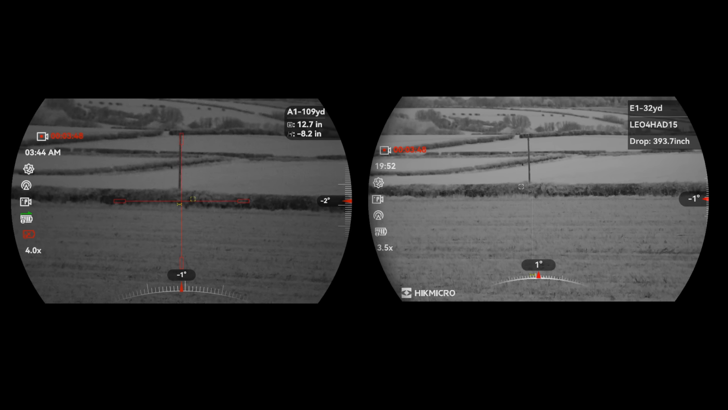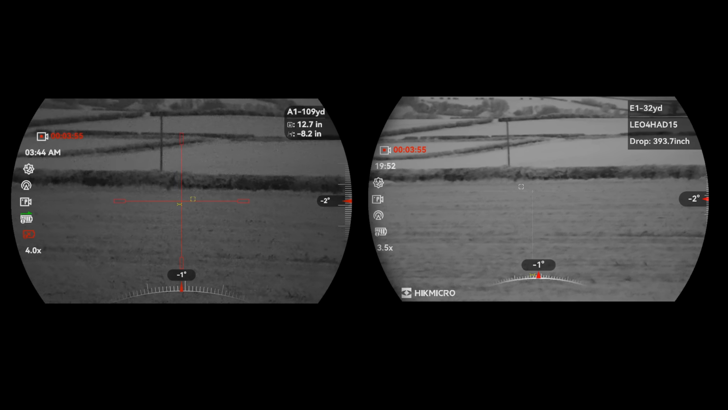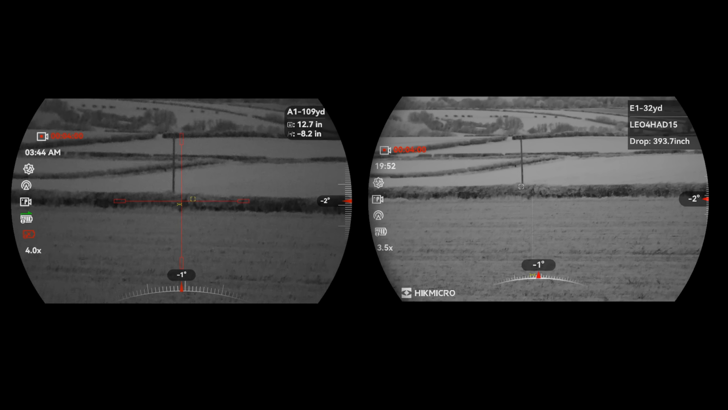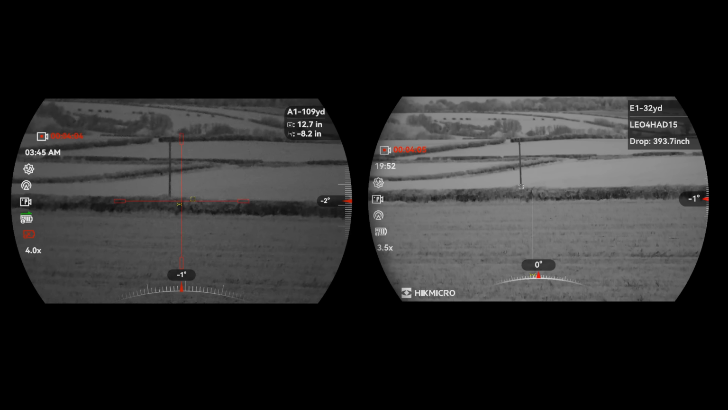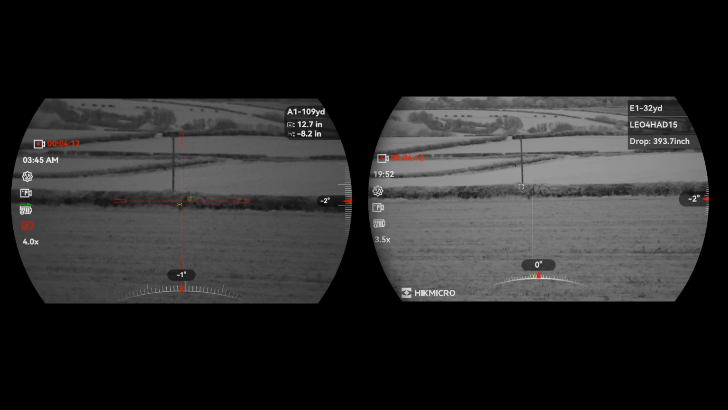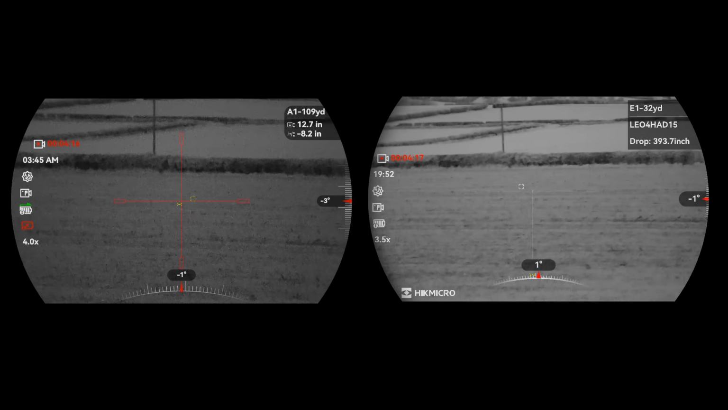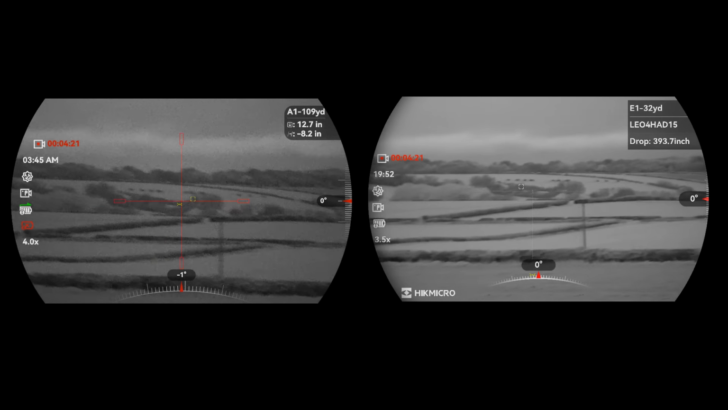But that means the Alpex Pro gives you a full firing solution, including wind. So that is how much wind you need on whatever the setting they have. It's probably something like a 308, I guess, at 2,900 feet per second or something like that, at 300 yards with a 10 mile an hour right to left wind. So that's very interesting. Let's have a look.